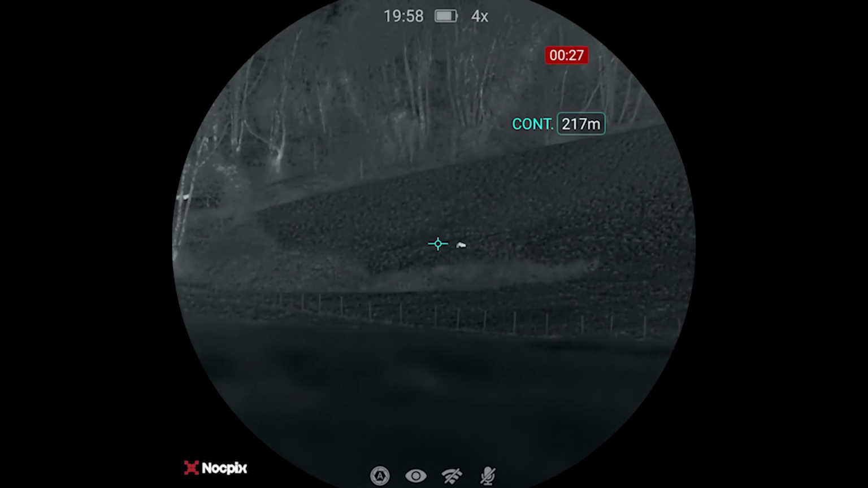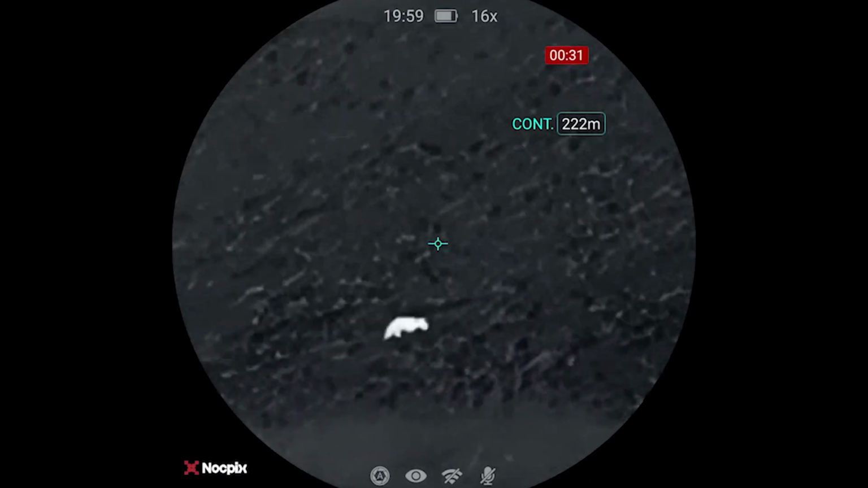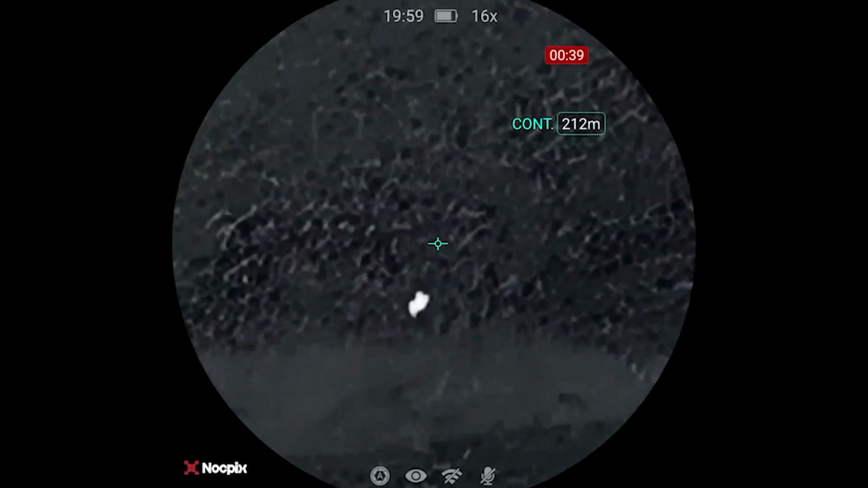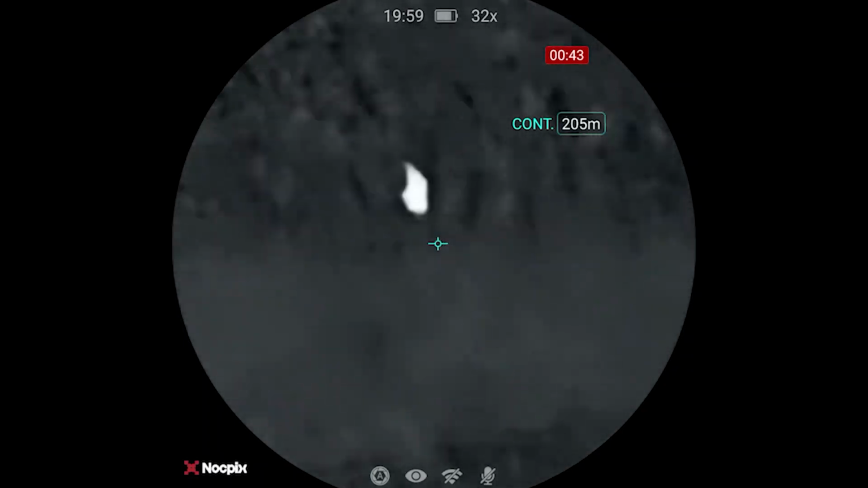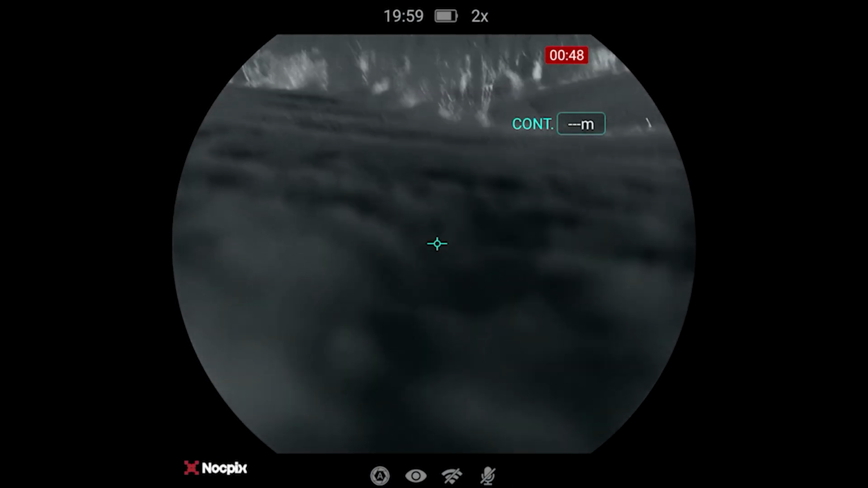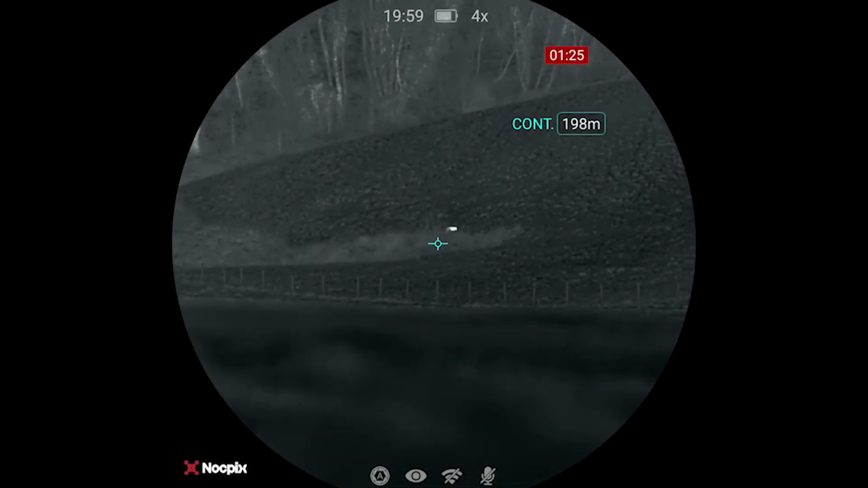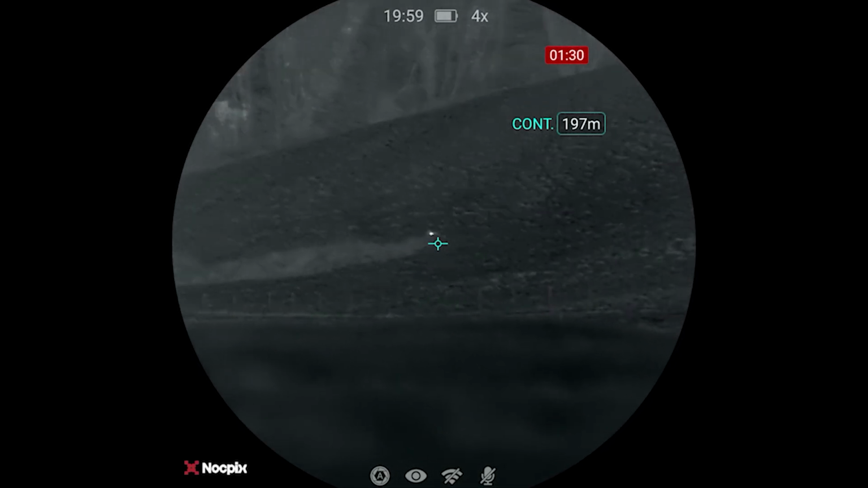Really high contrast, you can see it pops up against the background really well there. And it's also capturing his movement. You can tell from the way it's moving what it is. It's got that lumbering gait of a badger. As you can see, he's just perked up there and looked at us. Trying to cycle through the magnifications for you there, just to give you an idea of what your pixelization is going to be. Sorry for the movement, I'd been out in the cold for about an hour at this point. You can see he's just popped up there, and he's slowly making his way up the hill.